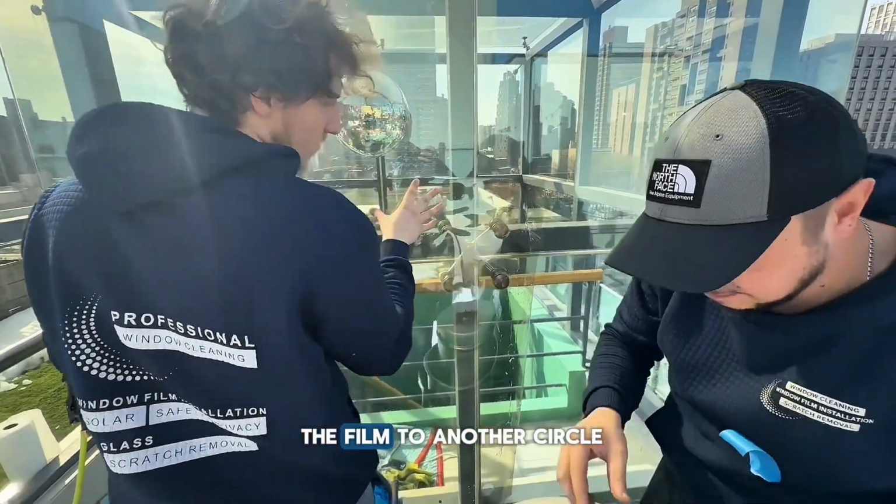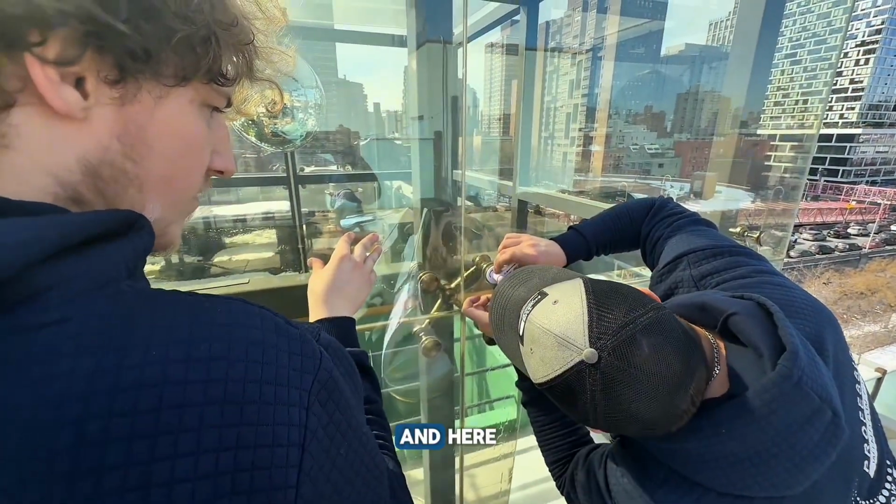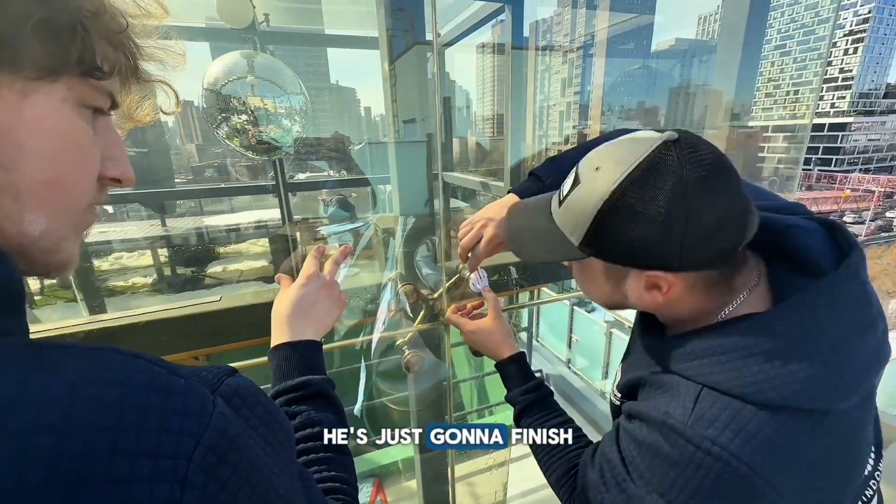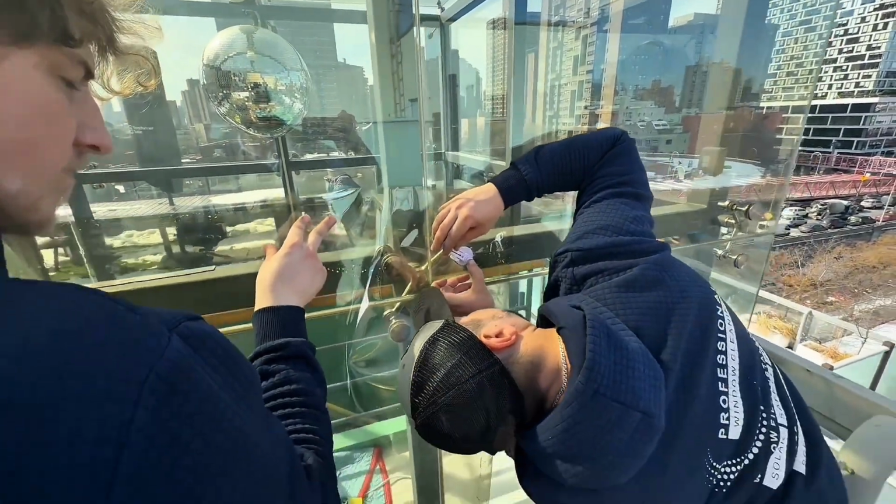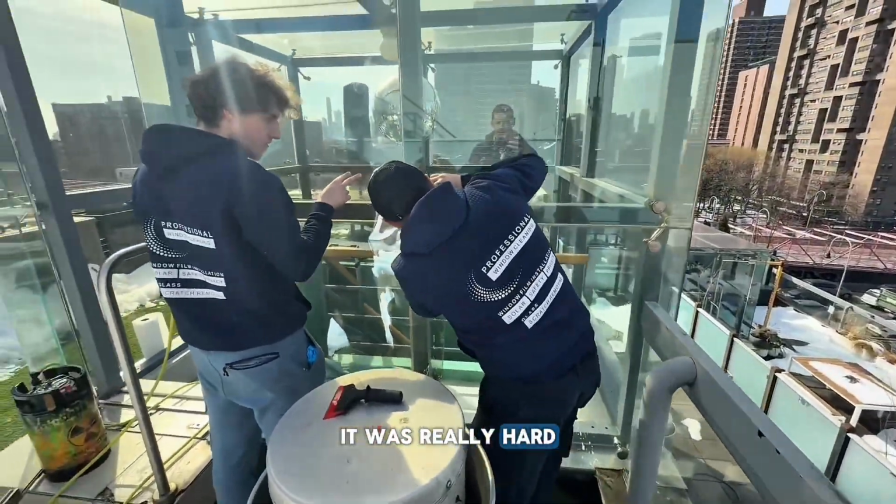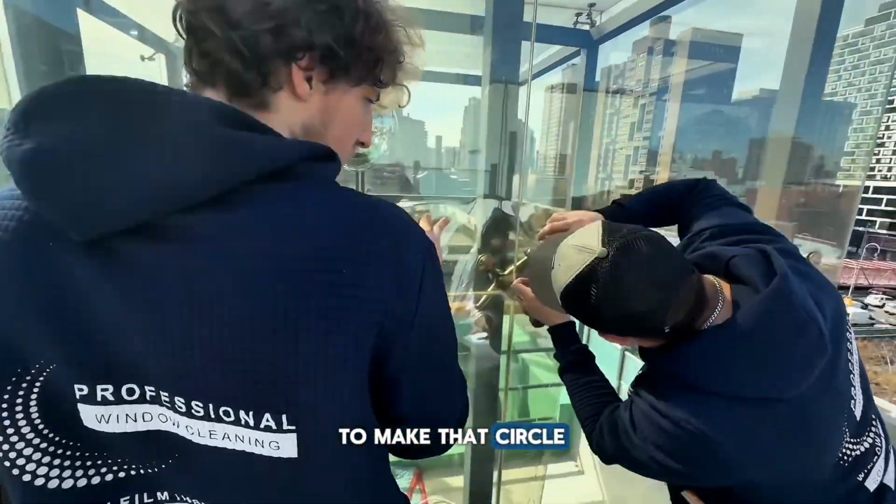All right, now they're gonna match the film to another circle, and here Roman will finish in the same spot where he started. He's just gonna finish it in a different place, because in the corner over there, it was really hard to make that circle.